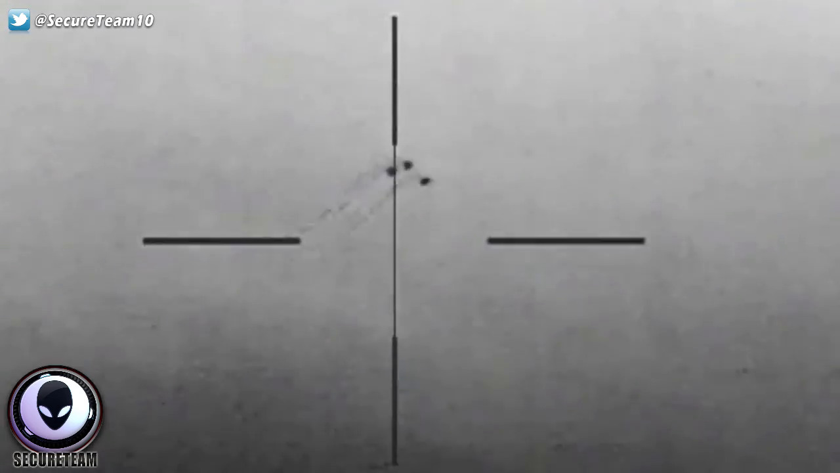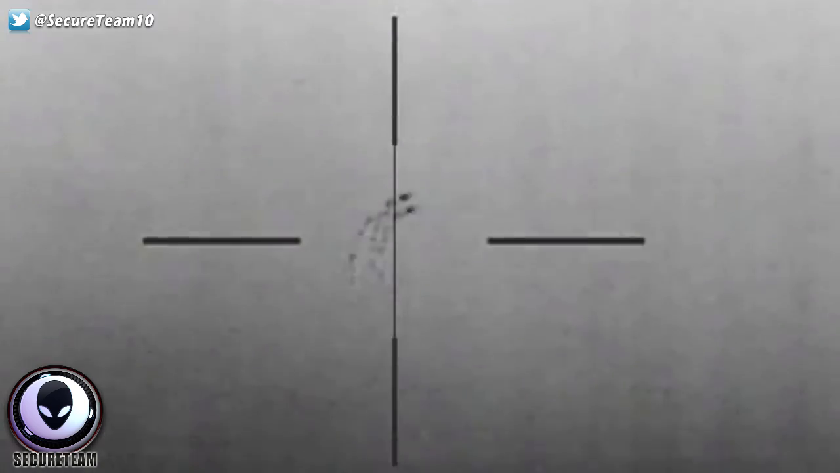And you can see that this thing looks like one object. TR3B, that is what this reminds me of. But just because this is in a triangular shape doesn't necessarily mean it's a TR3B. But this thing turns. And you guys see how quickly this thing jets off away from the camera, heading out into the distance. I mean, the speed of this thing. And he tries to zoom in on it, and the thing is gone.